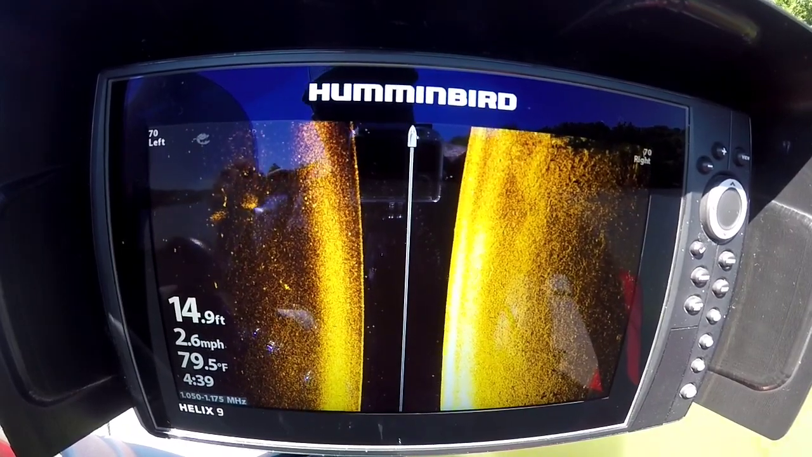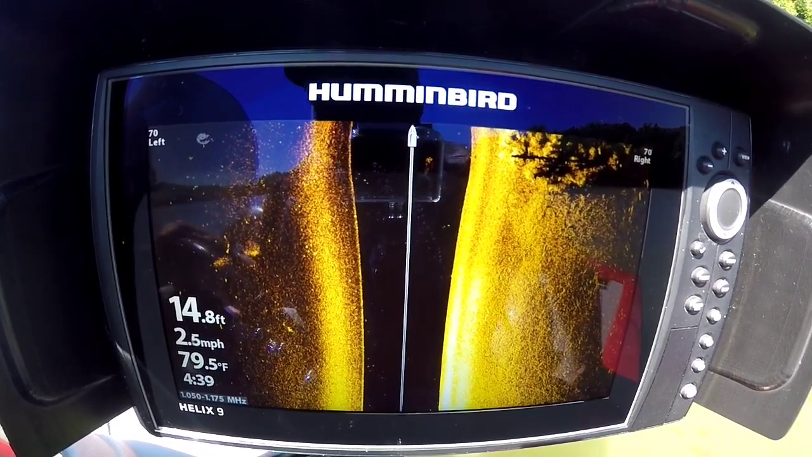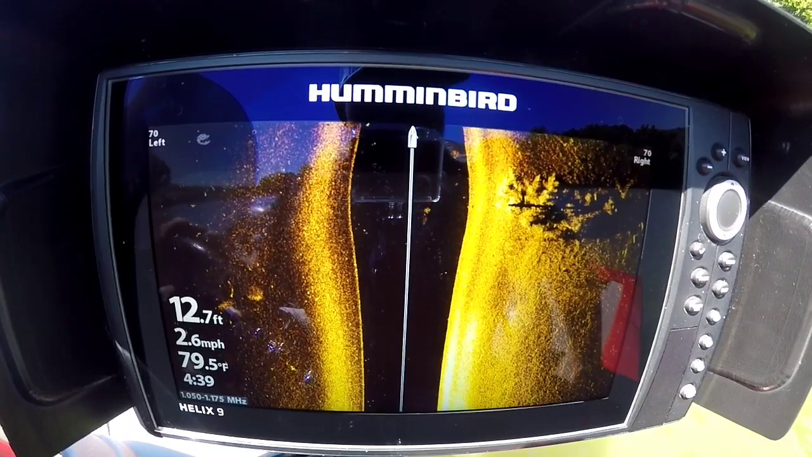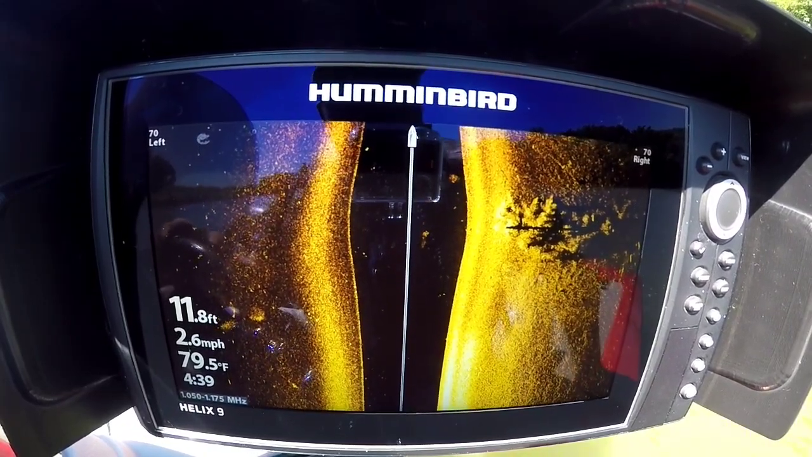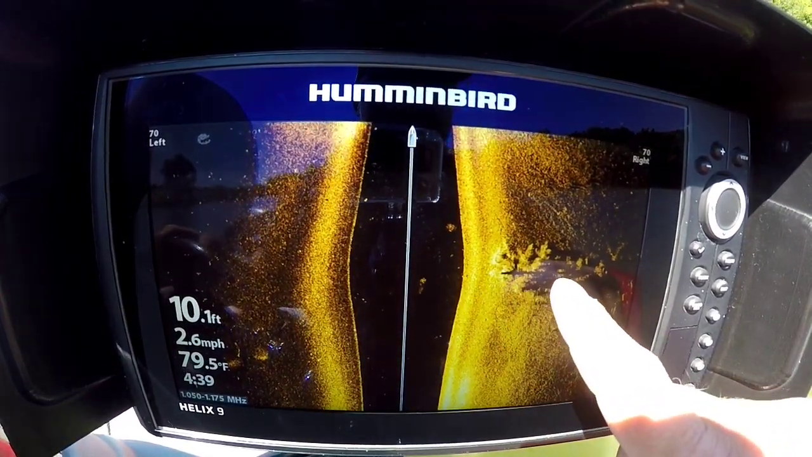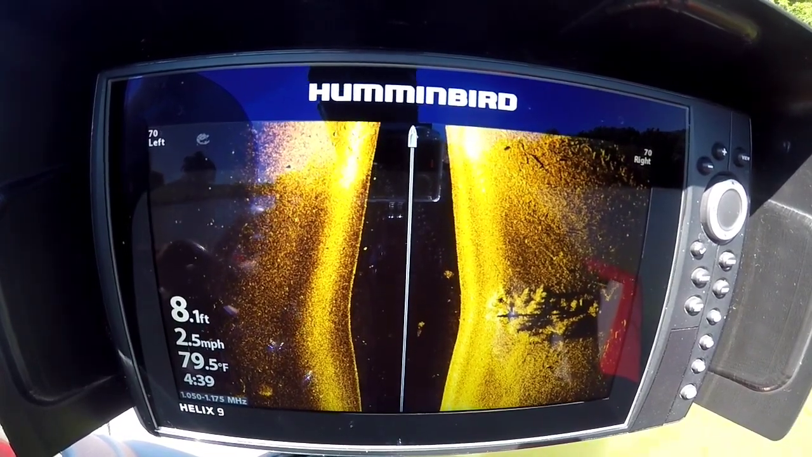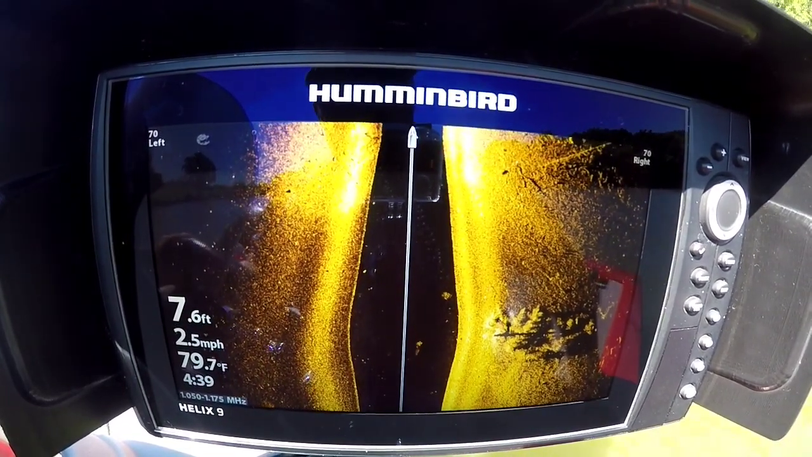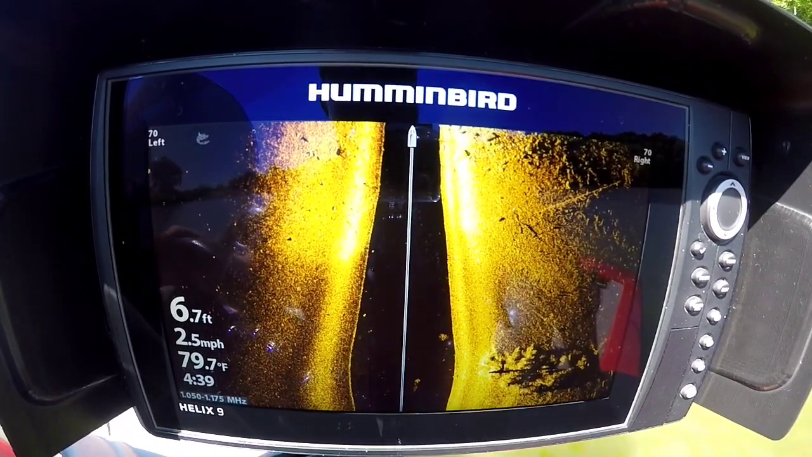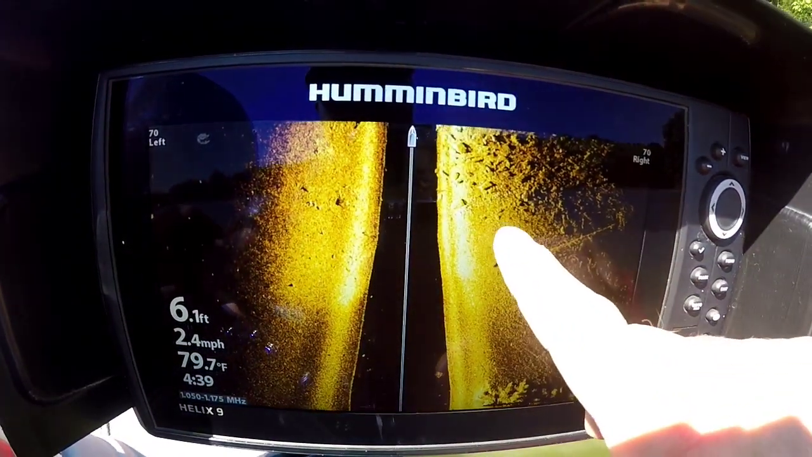As we continue idling down this rocky point, you begin to see the good stuff. On the right hand side there, that is a rocky bank that meets brush piles, and that real long solid shadow that you see right there, that is a standing piece of timber. It's either some type of pole or some type of old tree that was standing there at one point that they had cut down and set up like that.